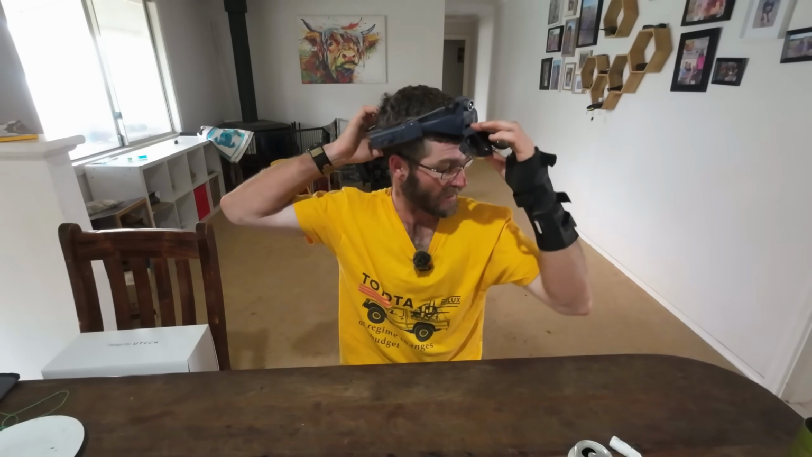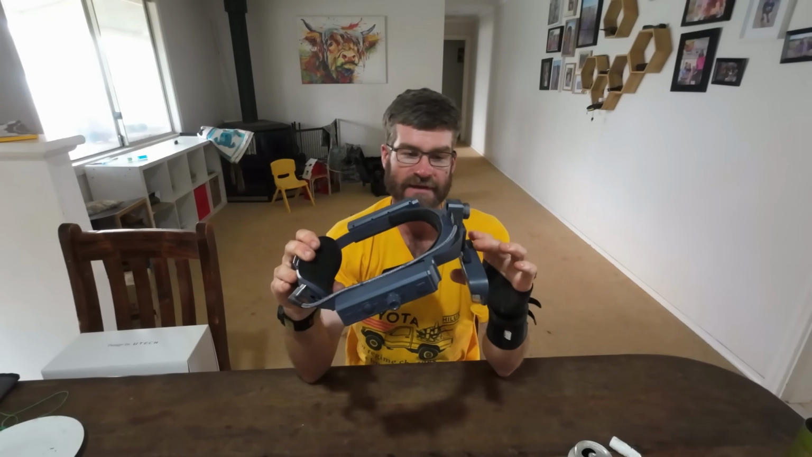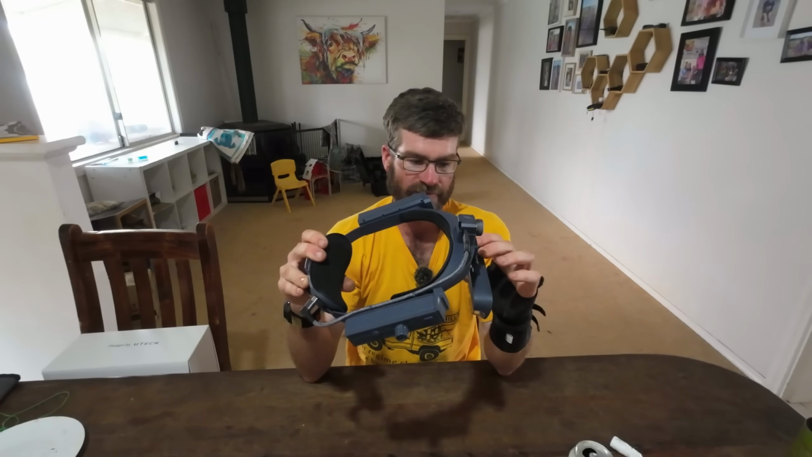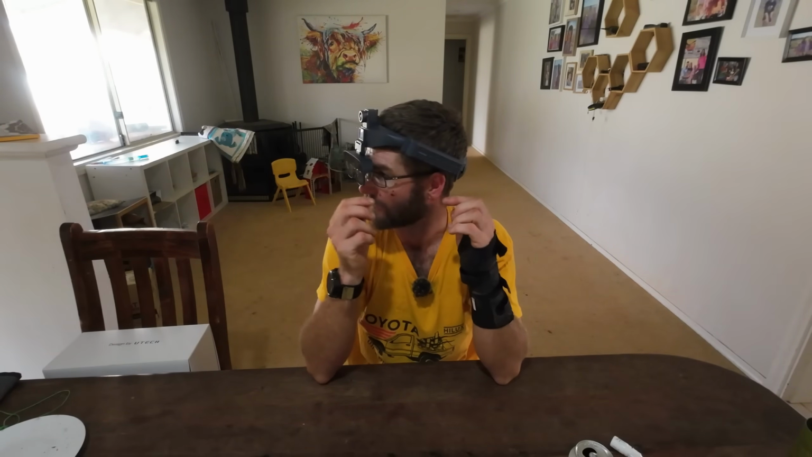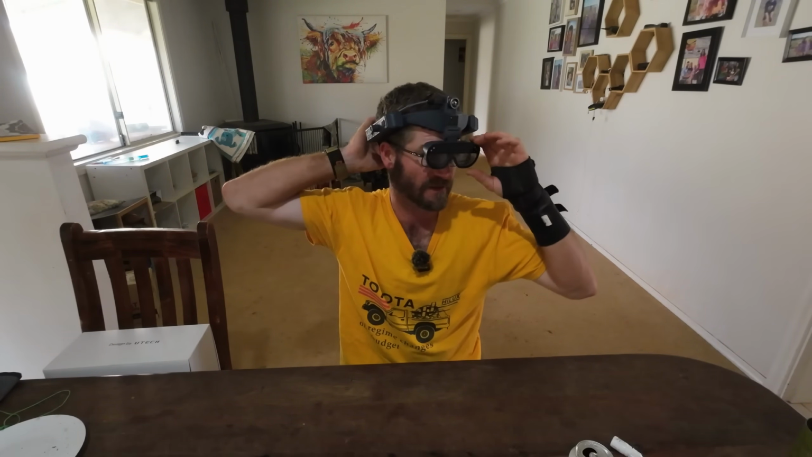So this unit has a whole stack of potential, and the most exciting thing about this is that people are making these augmented headsets. A slight challenge I had with it was the darkness of the tint and being able to look through my optic as well.